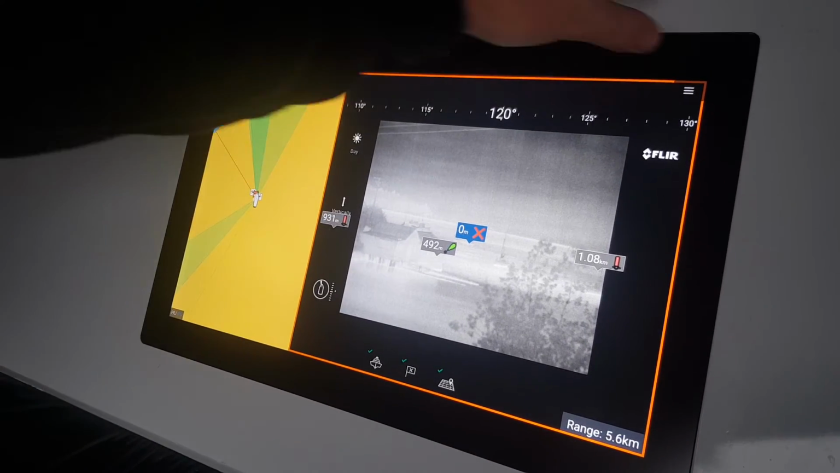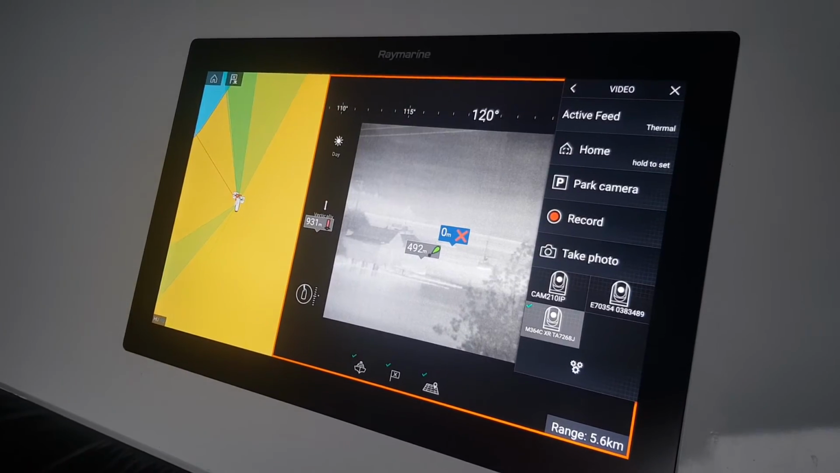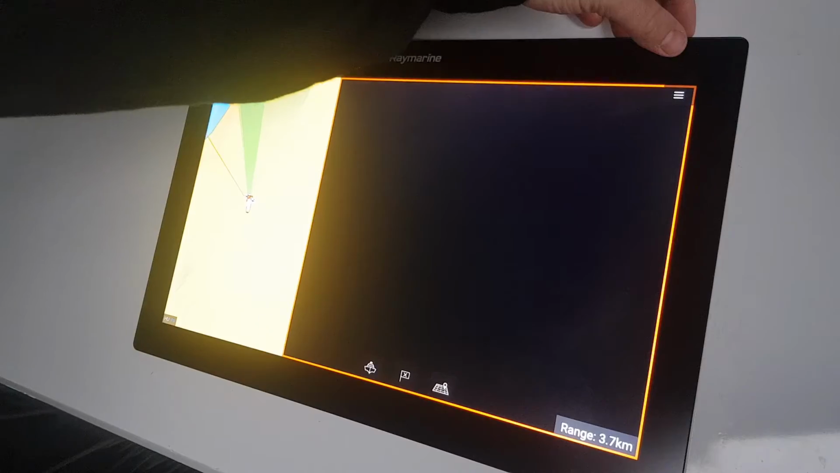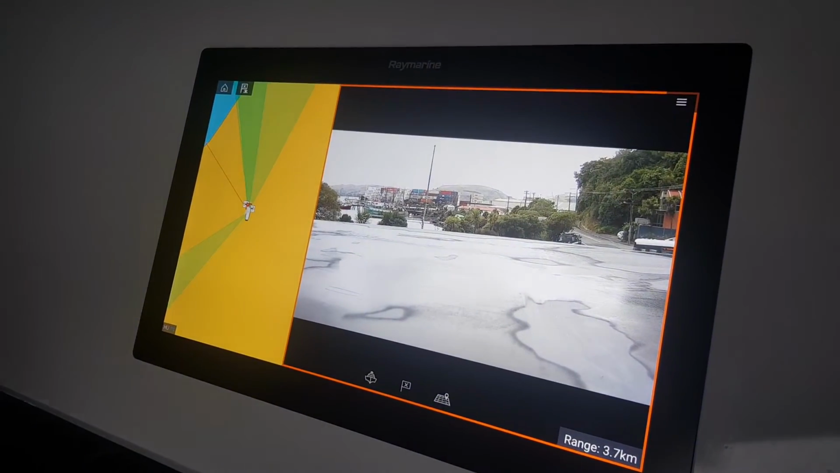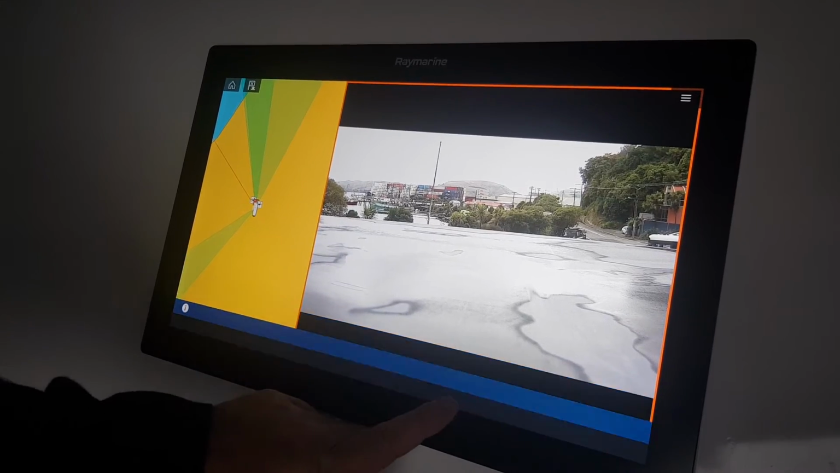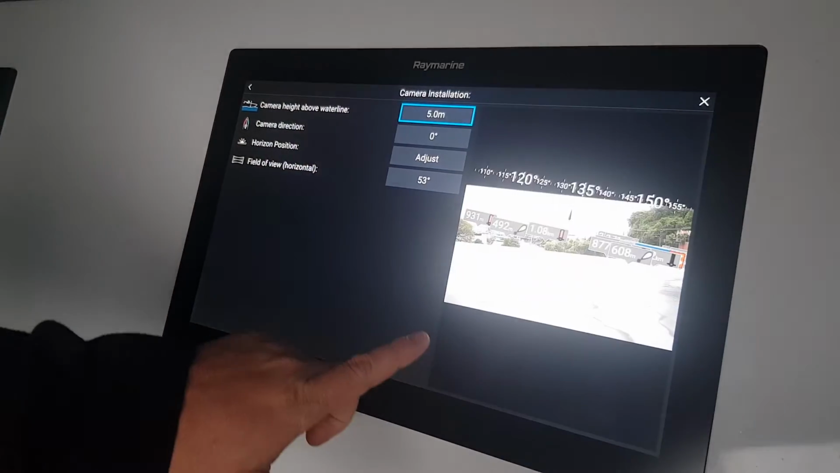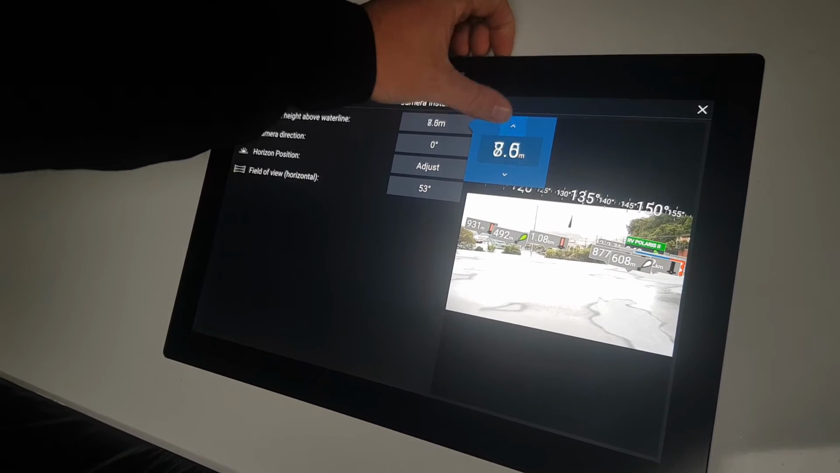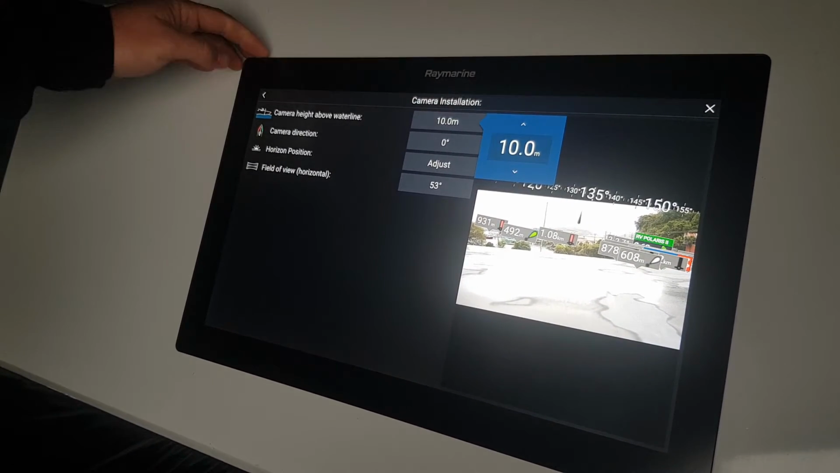Yeah, and hey, augmented reality, you may think that it's out of the grand scheme of things because you need a thermal camera. It's not. Raymarine do a range of IP cameras. They're fixed mounted, and you can show the exact same thing. I need to set it up: height above the water, we're at about 10 meters. We calculated it to be on top of the caravan.